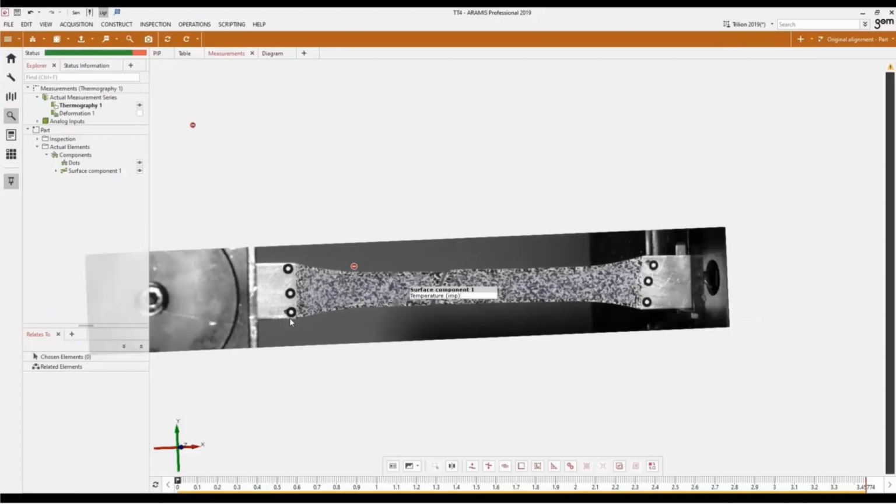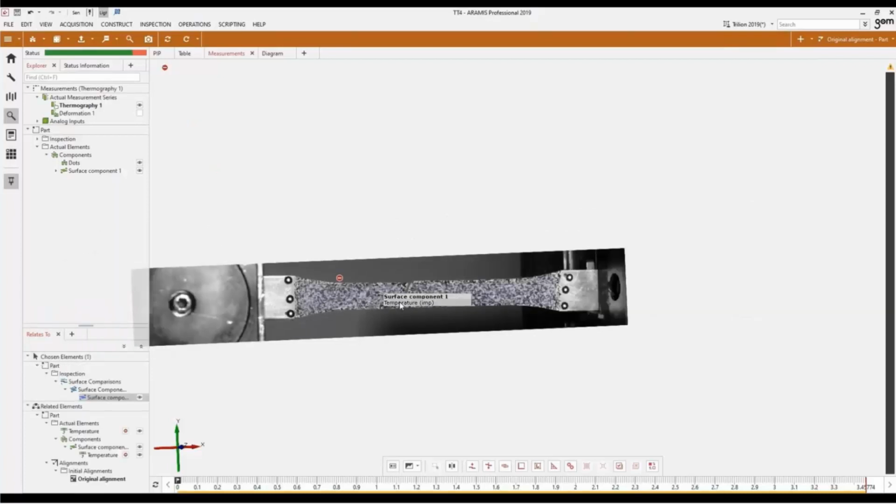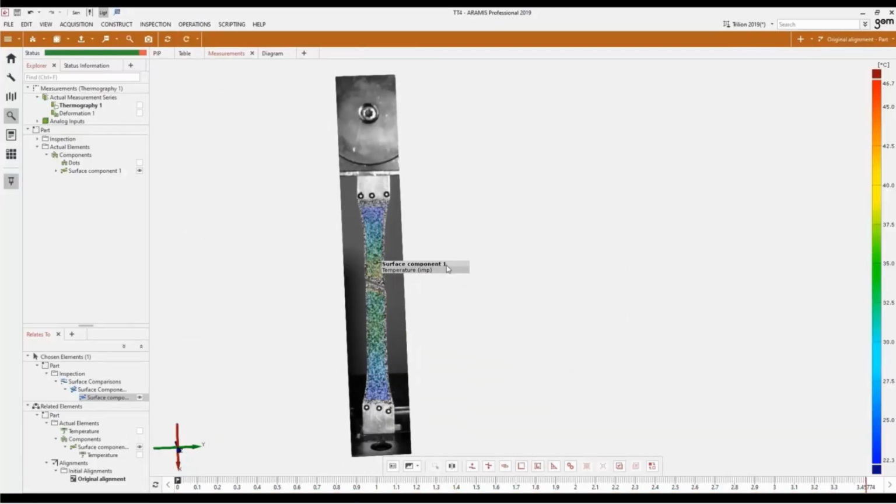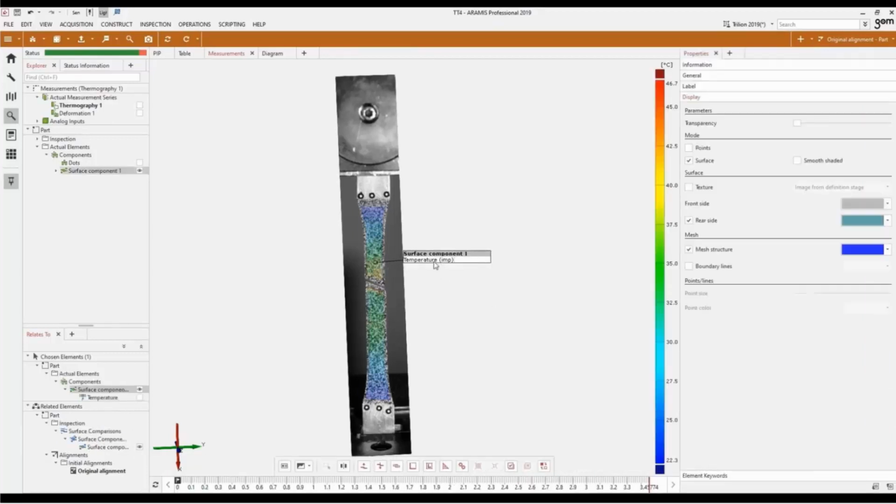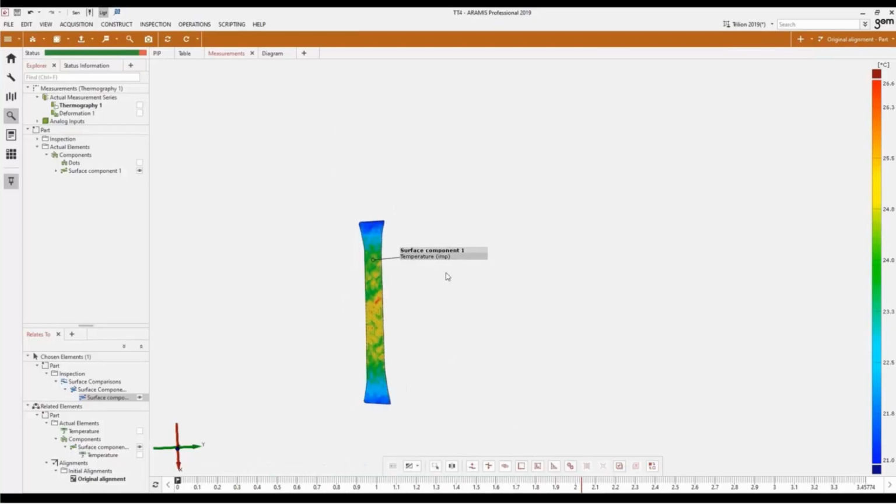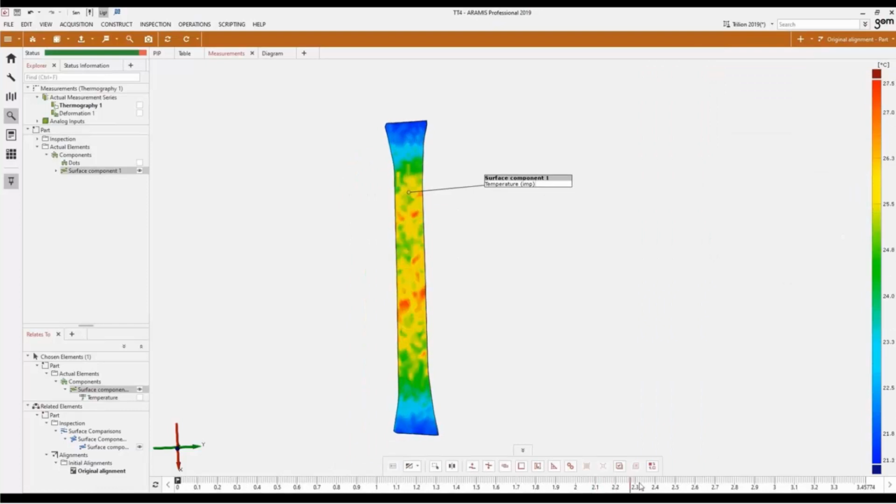Once the mapping of the thermal data is complete, I can start to take a look at the data. You'll see here that there's this temperature inspection, and when I recalculate it, you'll see that there's a color map of the thermal data overlaid on top of our surface there. The color map is associated with the legend on the right-hand side, and it's a dynamic scale. We aren't able to fix the scale, but the dynamic scale automatically updates the min and max of the legend as we scroll through the images. And you see a failure there where it gets to its hottest temperature.